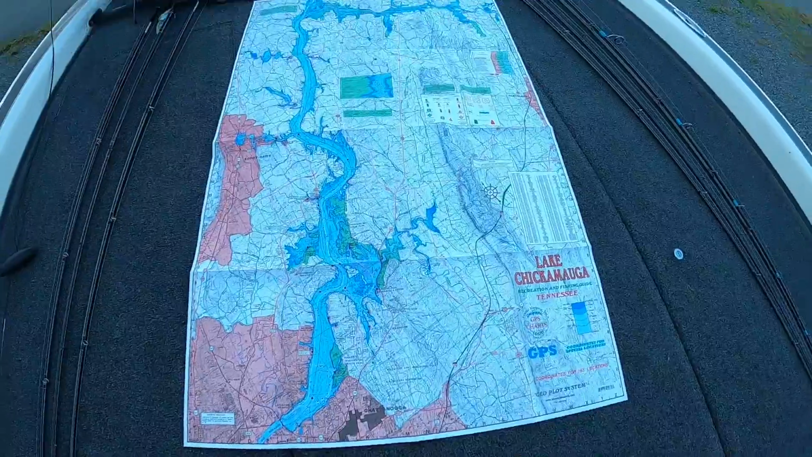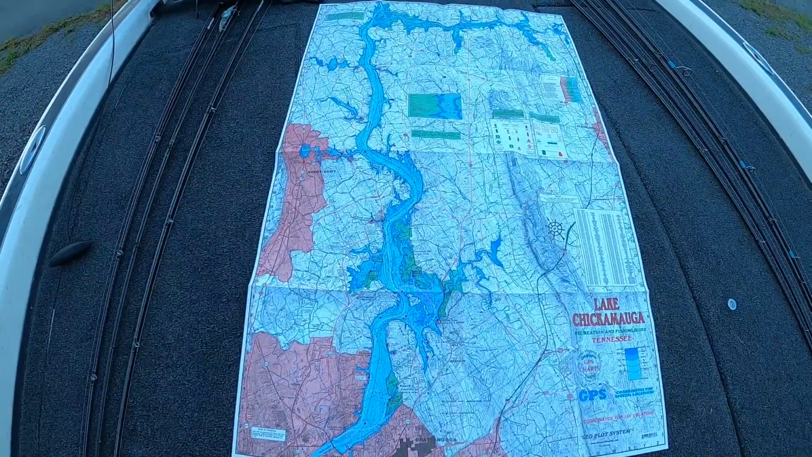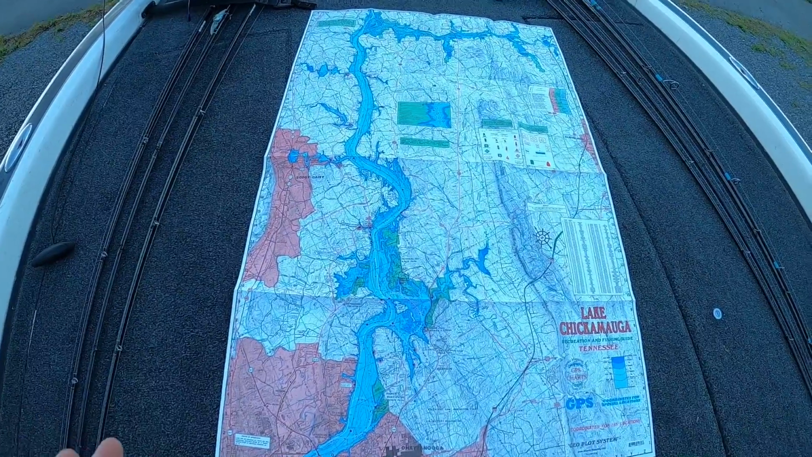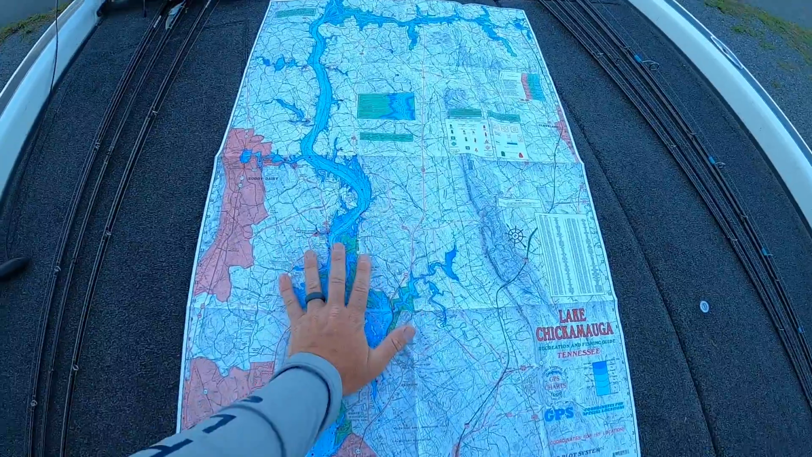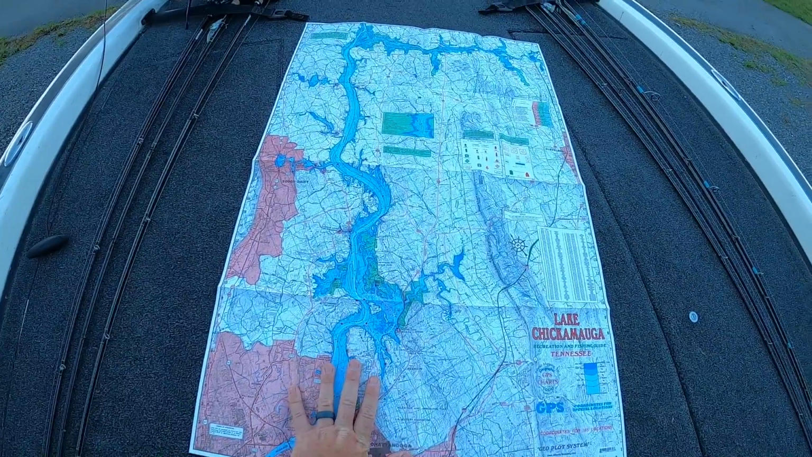If you have a short period of time on the water, you've only got hours, a day, 2 days a week, your goal is not to break down an entire 20, 30, 40, 50, 60 mile long lake. That is not the goal. The goal here is to identify the section of the lake that is the most likely to be consistent.